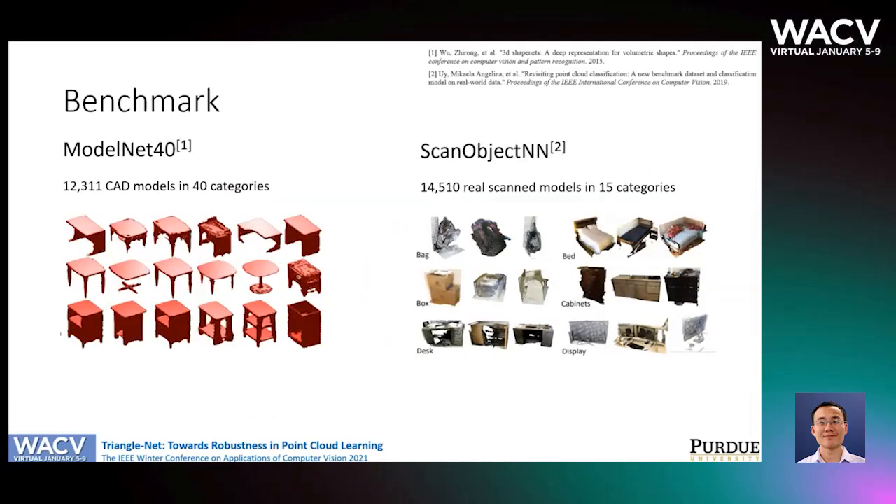We evaluate our approach under 2 scenarios. First, global sparsity, meaning the object is only characterized by sparse points. And second, partial sparsity, meaning a part of the points is sparser than the rest. We use ModelNet40 to evaluate the global sparsity setting, and the ScanObjectNN dataset for the partial sparsity setting.